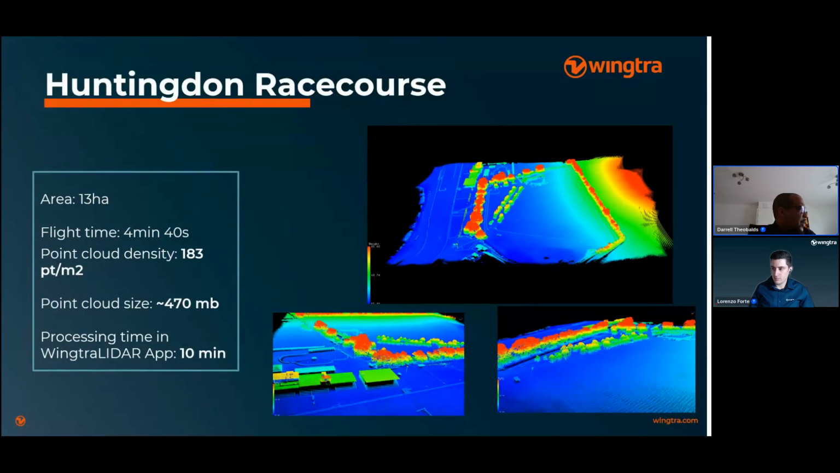A couple of weeks ago, we had our drone days where we flew over various sites, and this is one of our sites, the hunting and race course, where we did a flight covering 13 hectares. The flight time was about 40 minutes with the Lidar sensor. The point cloud density was 183, and the point cloud size was 470.